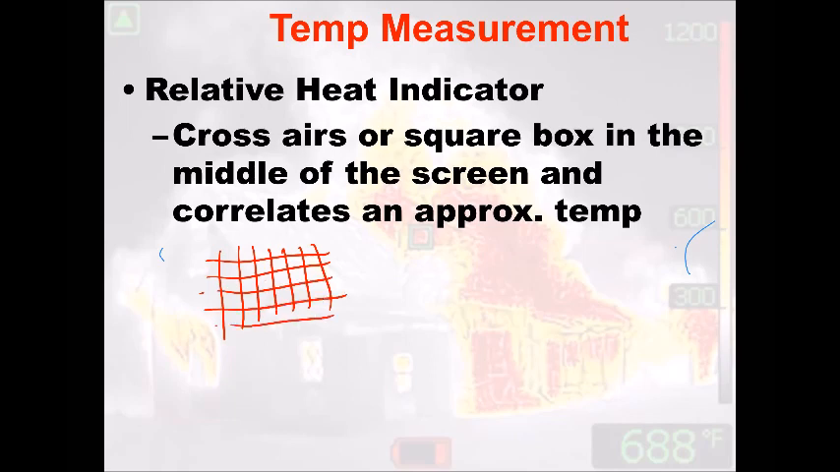this is what the sensor looks like, right? Depending on what brand you have, this isn't dictated in NFPA or anything. If you look right here, you see the green square. That green square correlates to a specific point on the heat detector inside the camera. So whatever that green square points at might be what's giving the information in these boxes. It's just an approximate temperature. It is not accurate. It is not 100%. This is 668 degrees, I think, or 666 or 688, whatever that camera is telling us.